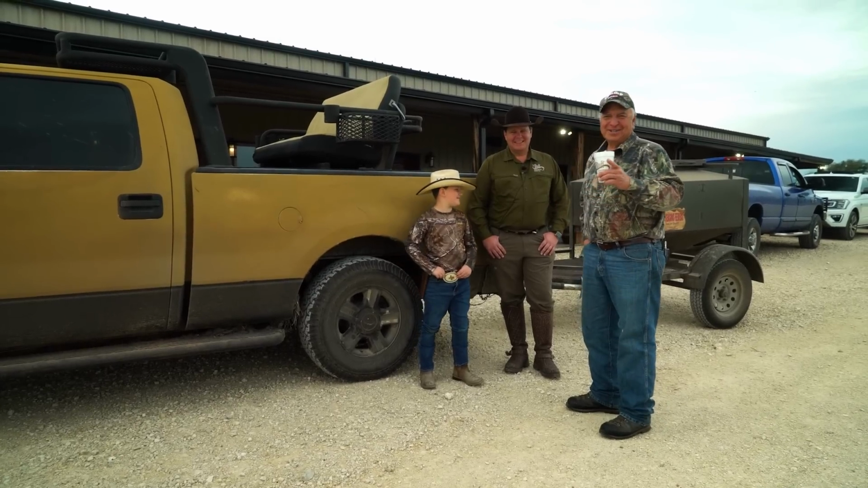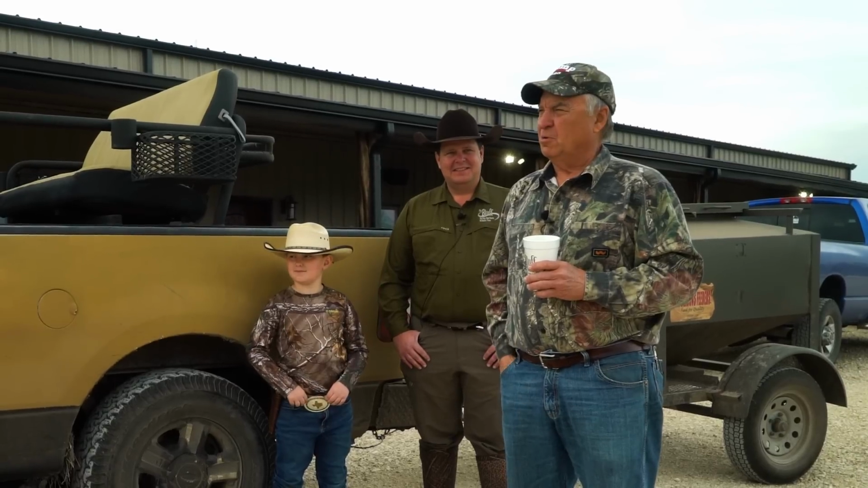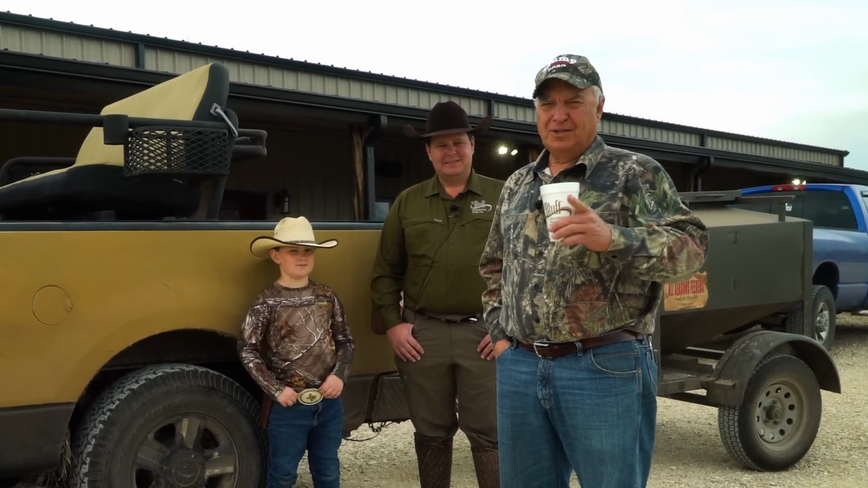Okay. All right. So what we're going to do, we're going to take the spreader. We're going to go around the pasture. We're going to throw some corn out. And then later on this evening, we're going to hop up in the stands and get to work.